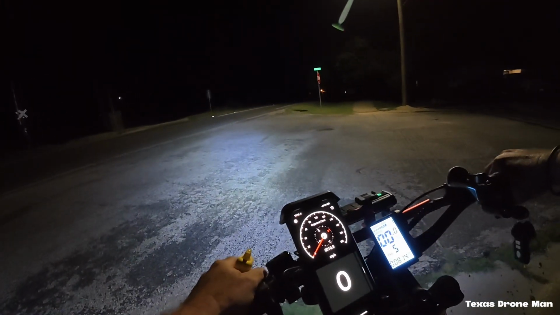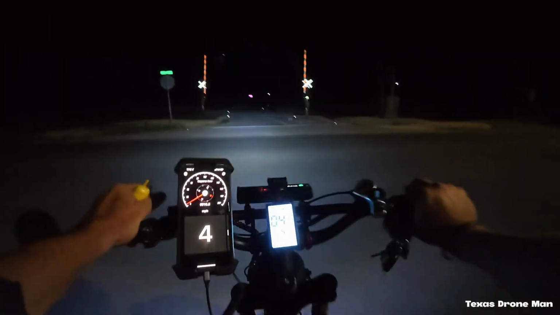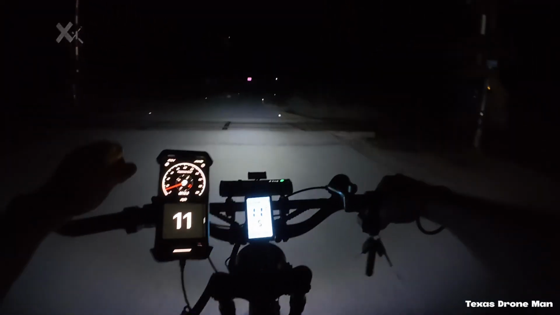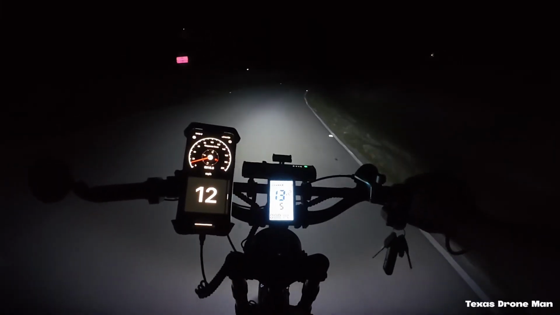Man, I always wanted to know what was up here, but I don't know. I think it's a hill. I don't know if this thing will climb it. I always second guess this Ridstar for climbing stuff, and it ends up climbing them. But I'm gonna go up here and get stuck. This train's gonna come. I'm gonna be stuck waiting on it if this don't come out.